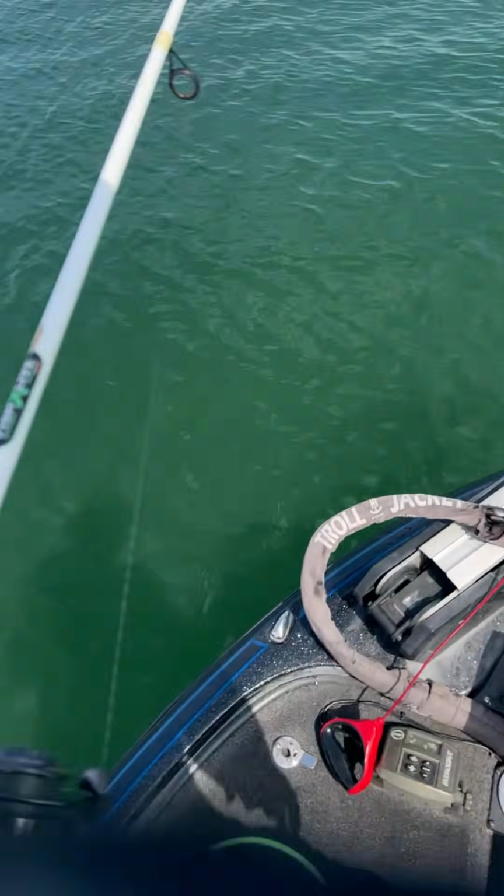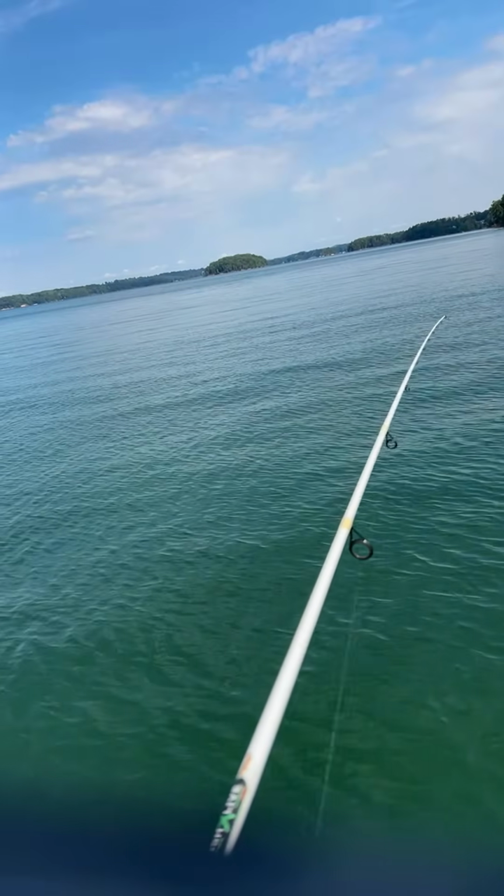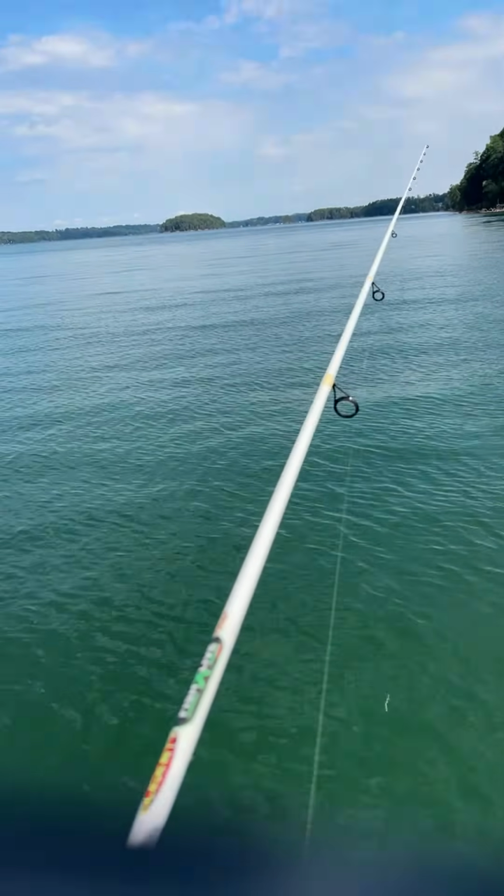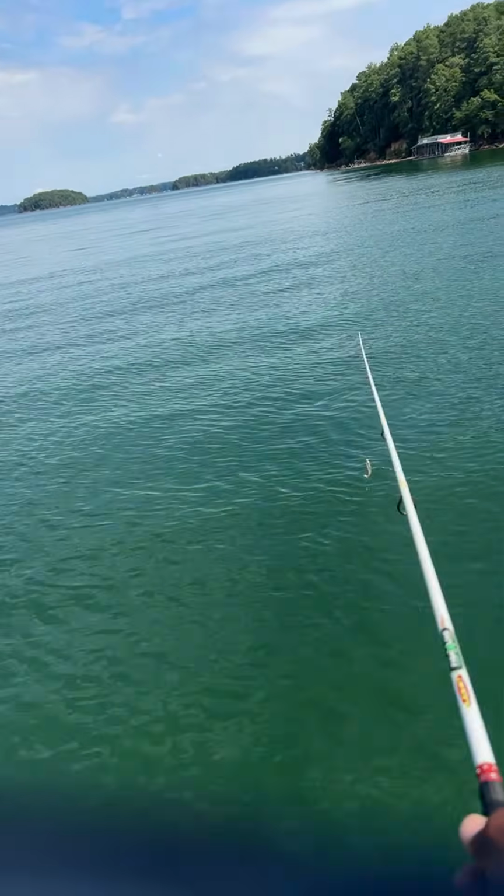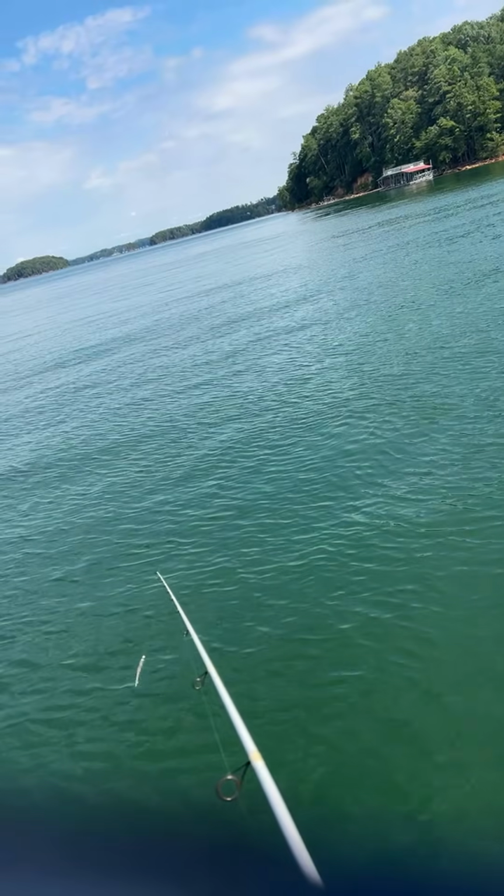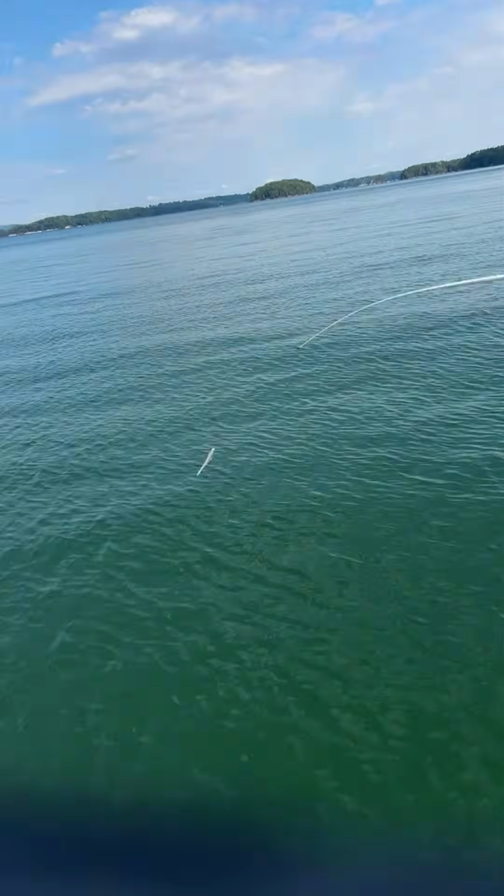How big of a lake was Blaster on? Blaster was on the Harris Chain. Beards and Bass was on the Harris Chain. Who has heard of the Harris Chain? Type Harris in the chat if you've heard of the Harris Chain. I don't know much about it, but I've heard about it.